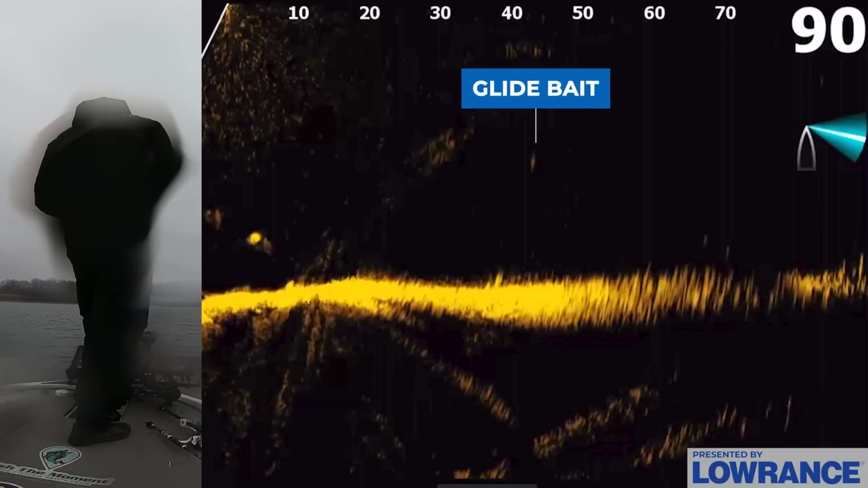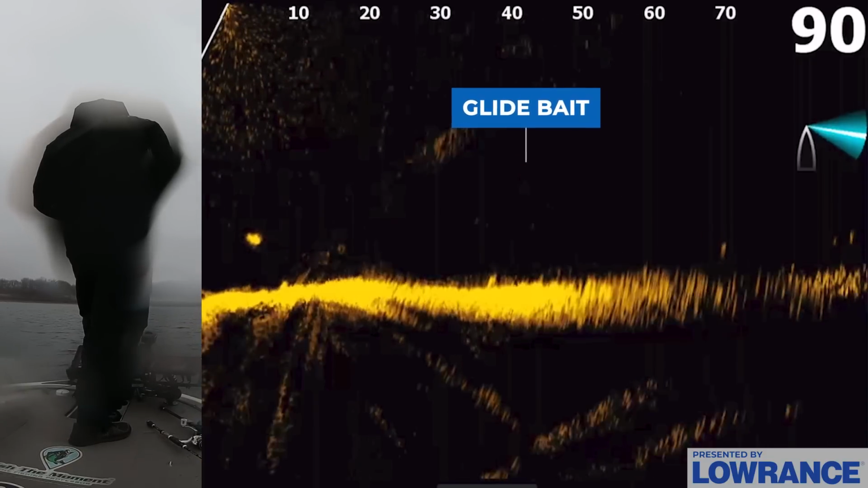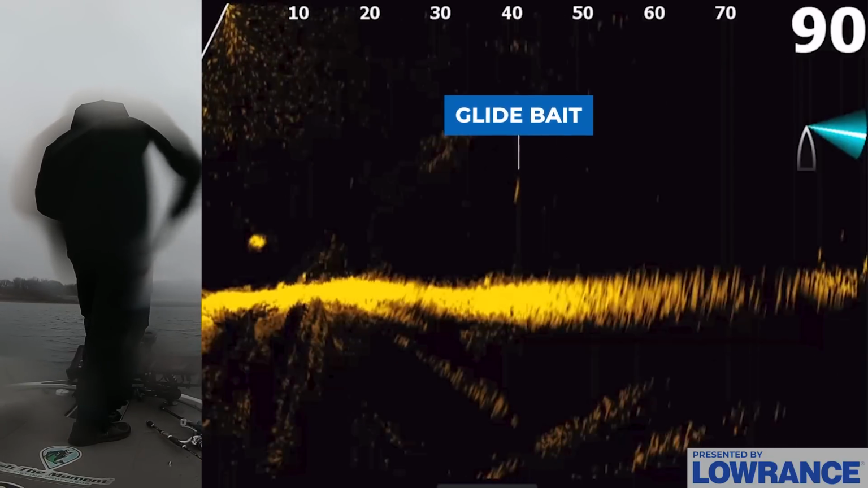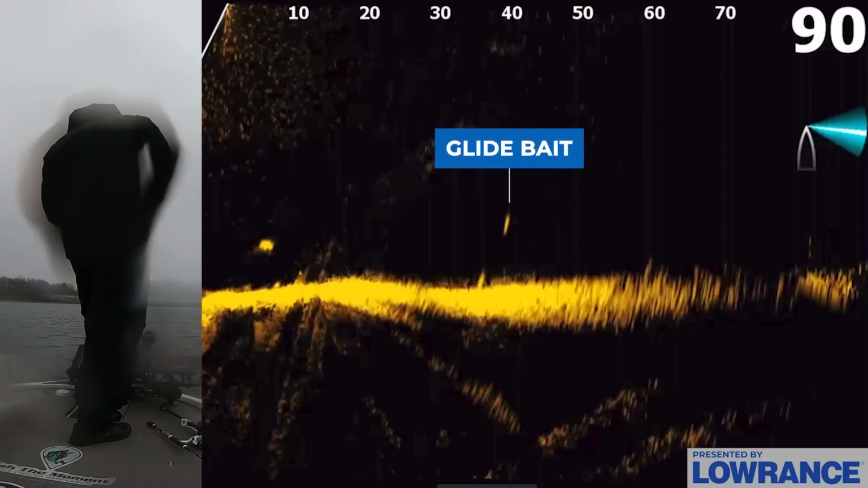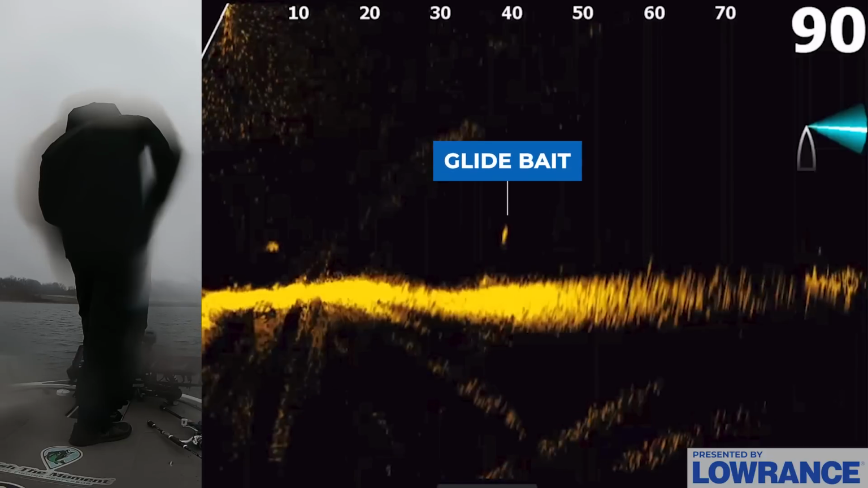Here we go. There's a bunch of them right underneath my bait. You can barely see them down there because they're so tight to the bottom. But my bait's fallen to several right now. Let's see if any of them want to go. There's one.